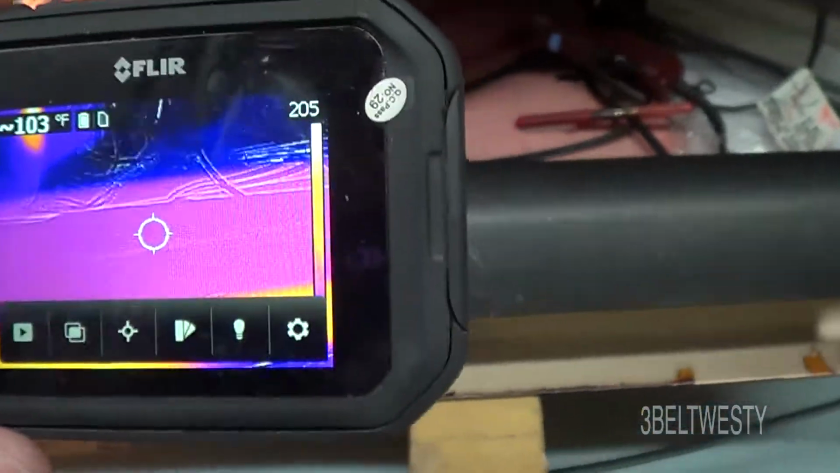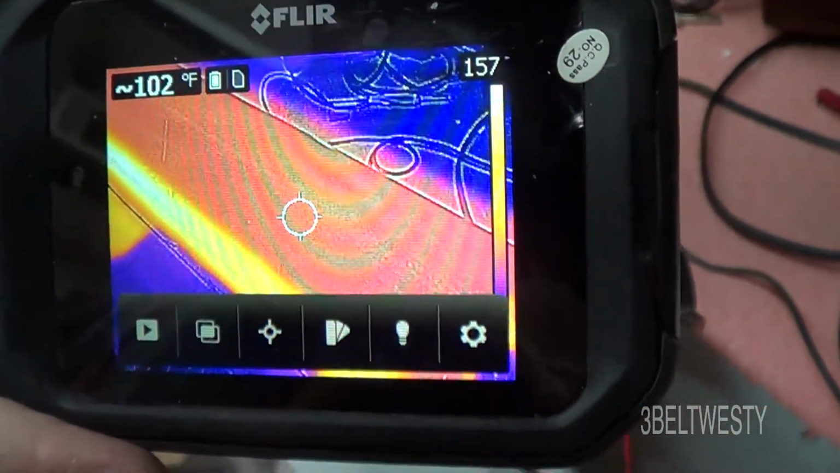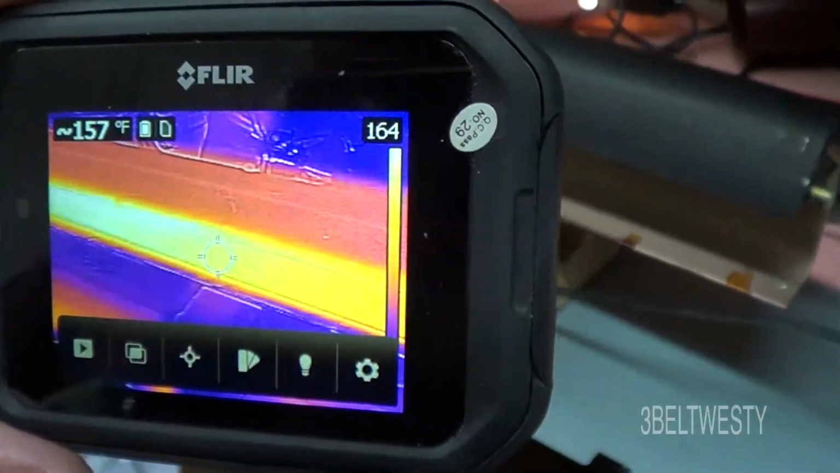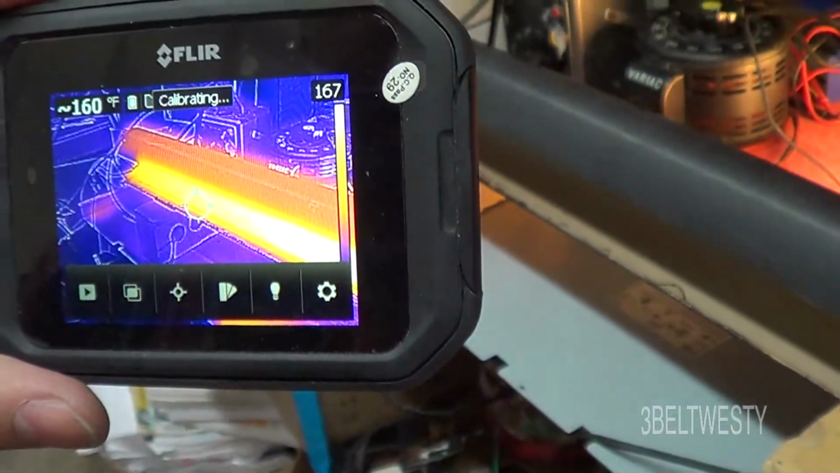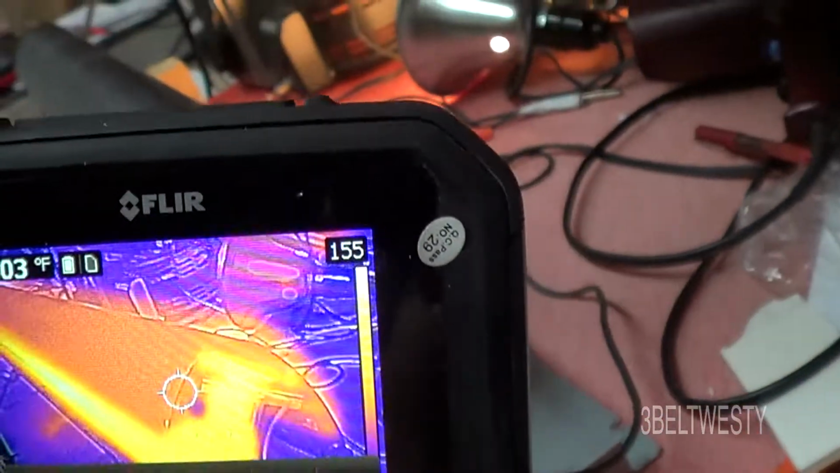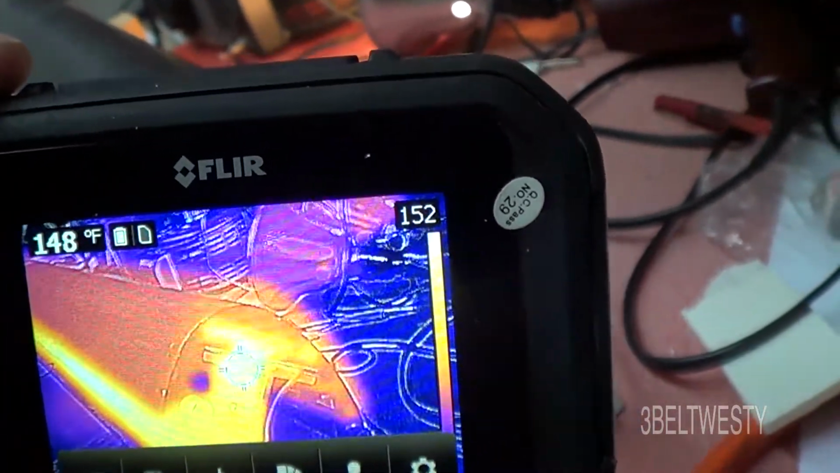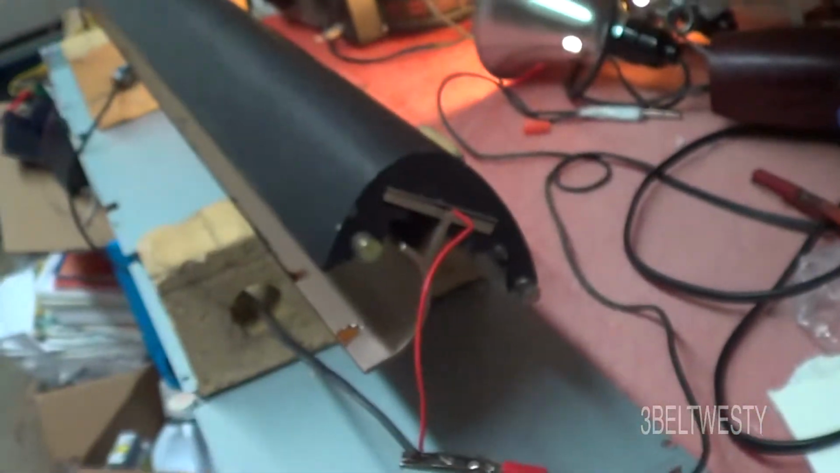The heat shoe itself, where the film goes across, is only about 102, and then the bottom piece that surrounds the roller is already up to roughly around 160. And maybe I'm wrong.